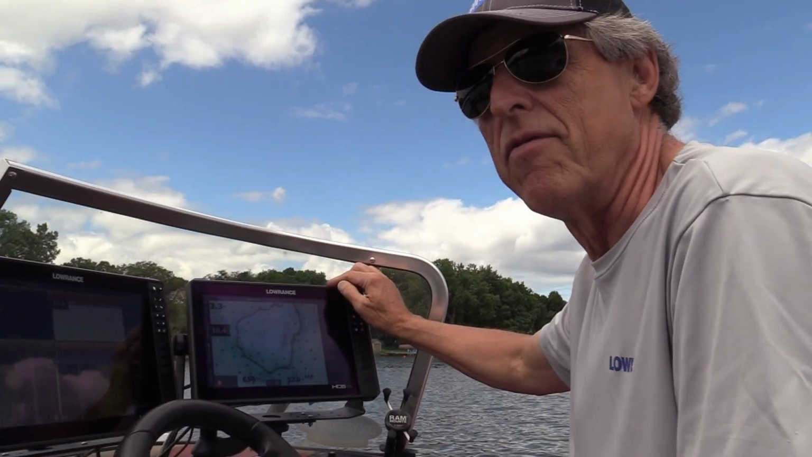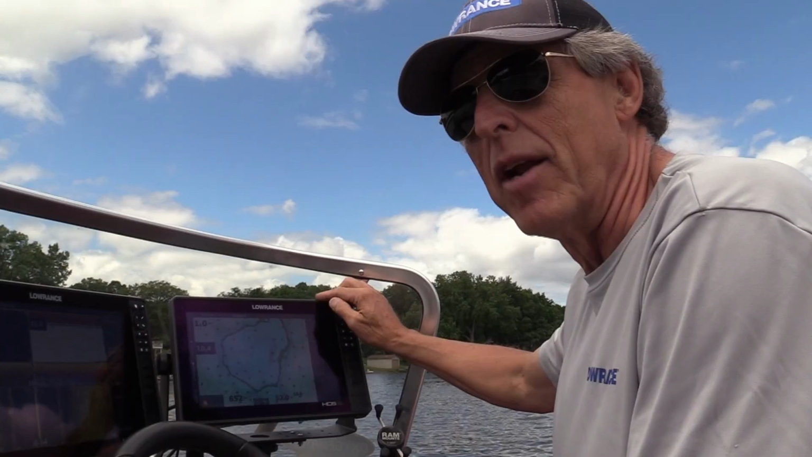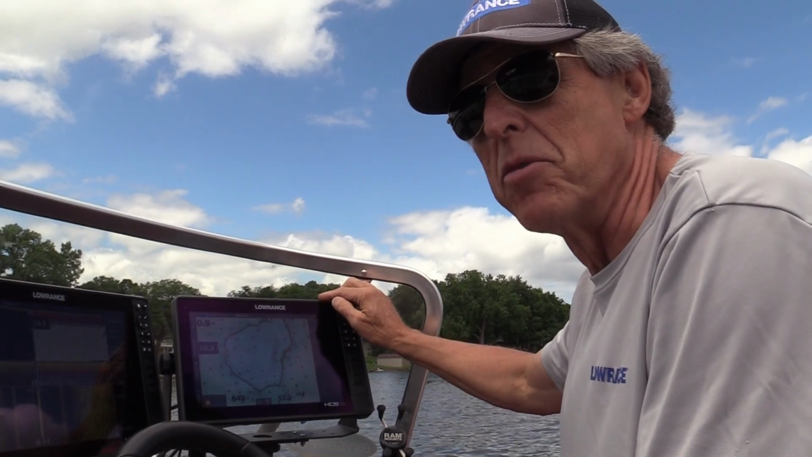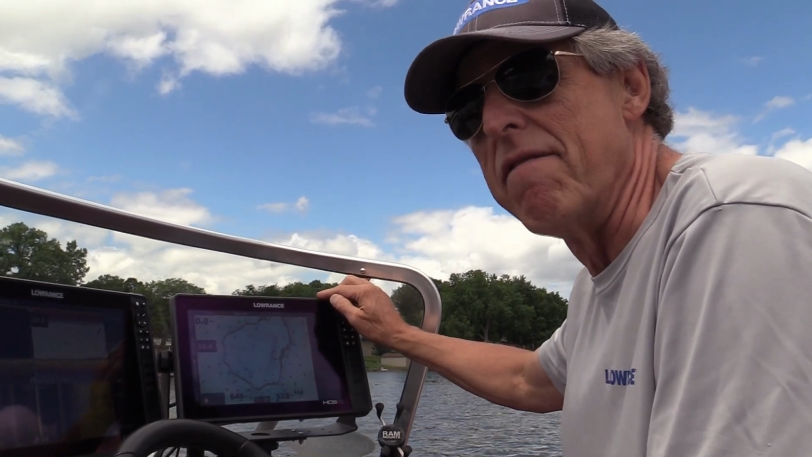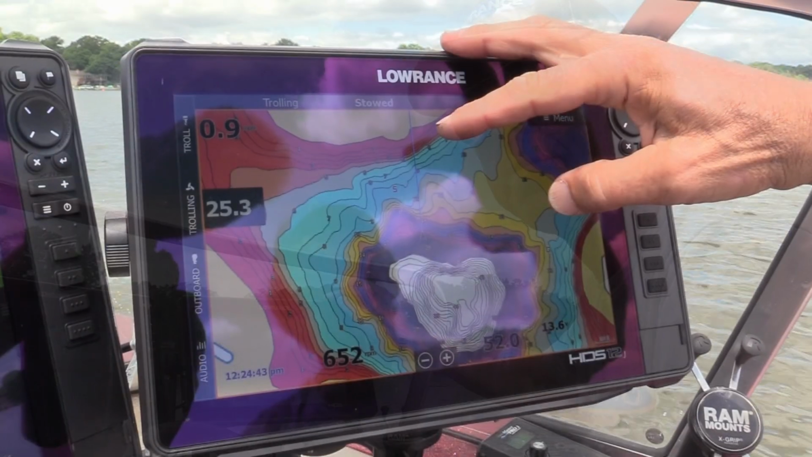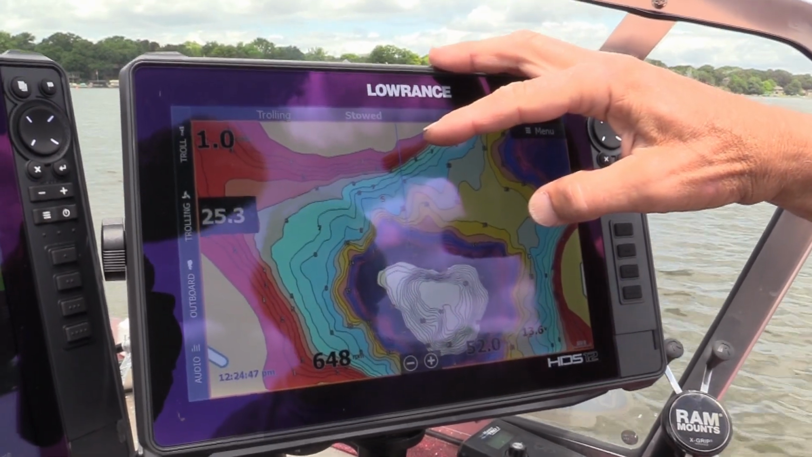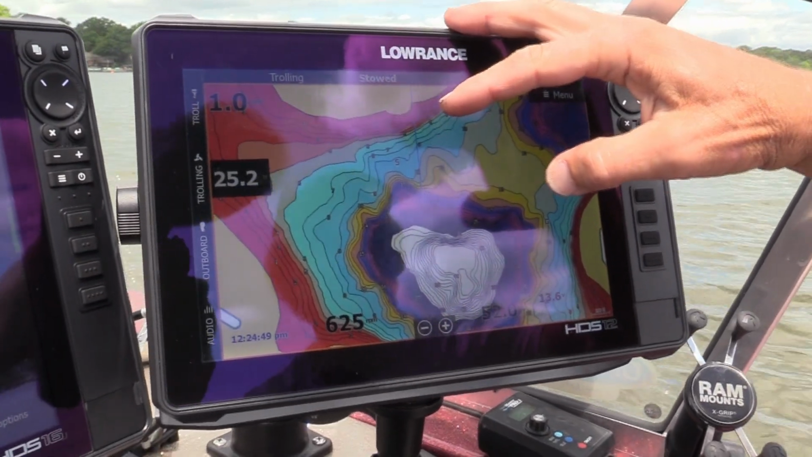And once I've figured out my target range, I'm going to go back to a single color, and then I'm going to set up a trolling pattern using my Motorguide Xi5 and set up a route around there, and it'll automatically follow it. We've started off with our shallow water with the red, which tells us that it's a danger area to stay out of.